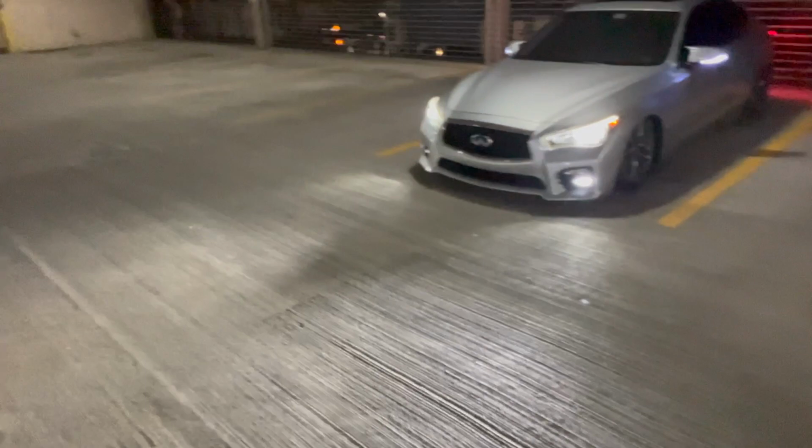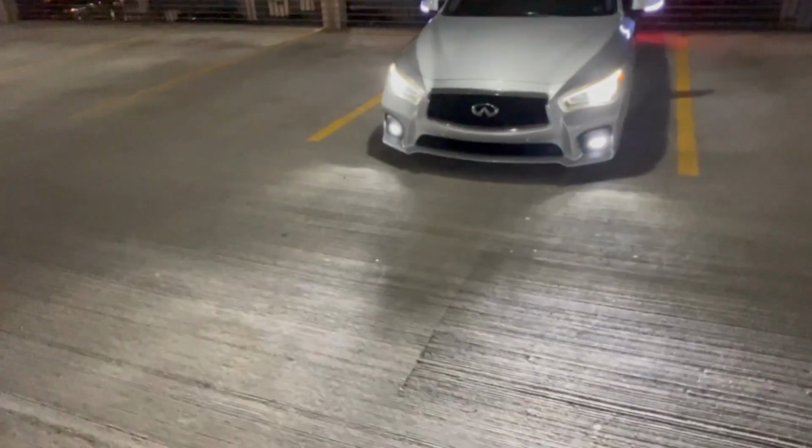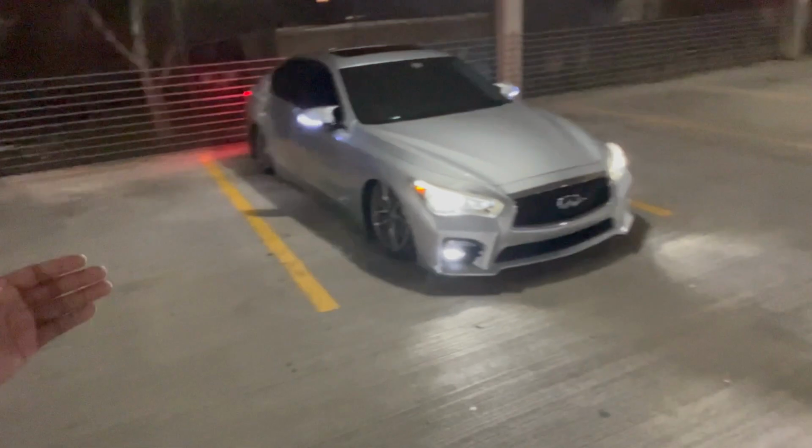I've been looking for a nice little area to drive around, give y'all a little something this baby GTR could do. But feel me, we gonna figure it out. But let me know how y'all boys feeling, man. Q in the lot. Feel what I'm saying?